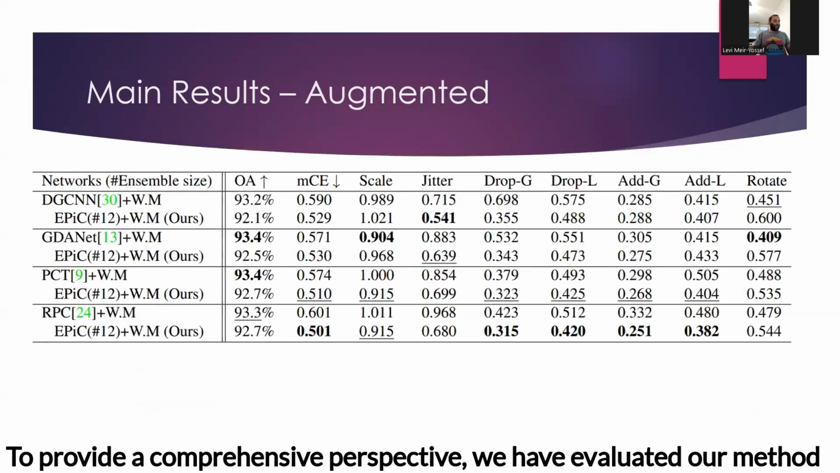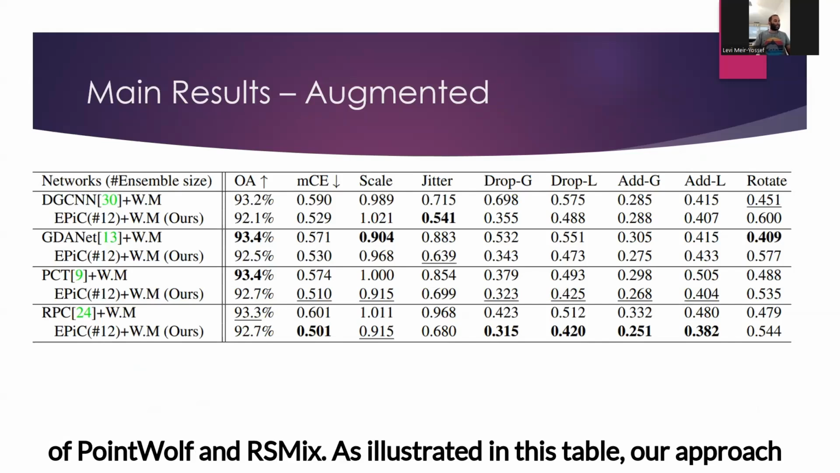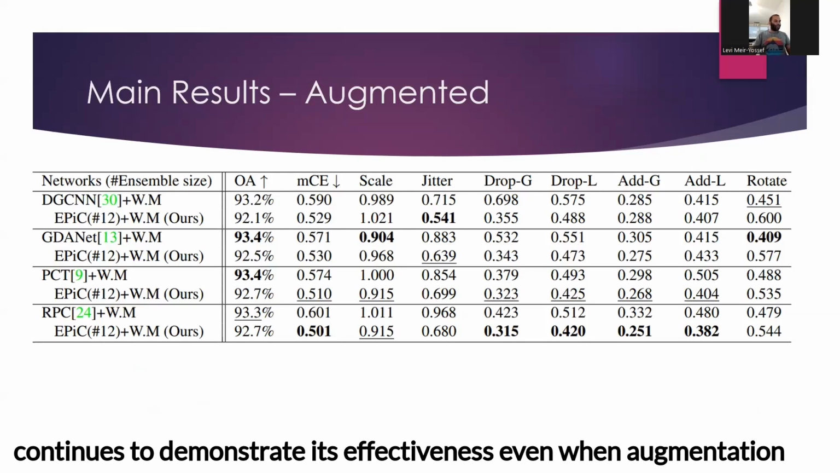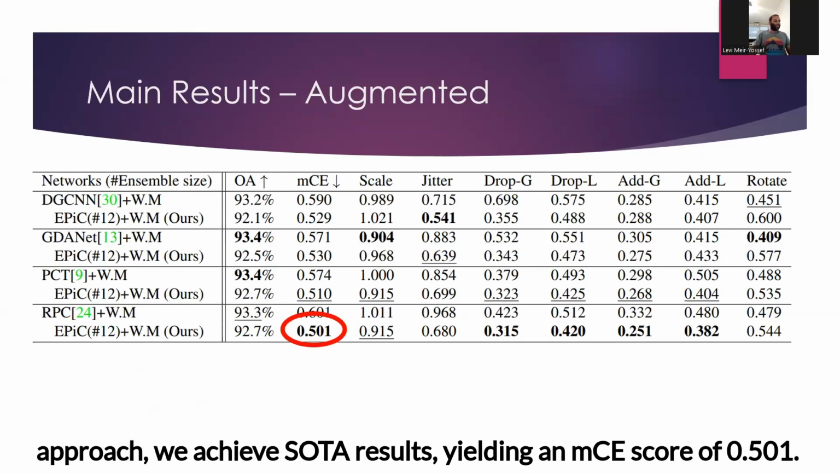To provide a comprehensive perspective, we have evaluated our method alongside state-of-the-art augmentations, which consist of a combination of PointWOLF and RSMix. As illustrated in this table, our approach continues to demonstrate its effectiveness even when augmentation techniques are applied. When employing RPC in conjunction with our approach, we achieve state-of-the-art results, yielding an MCE score of 0.501.